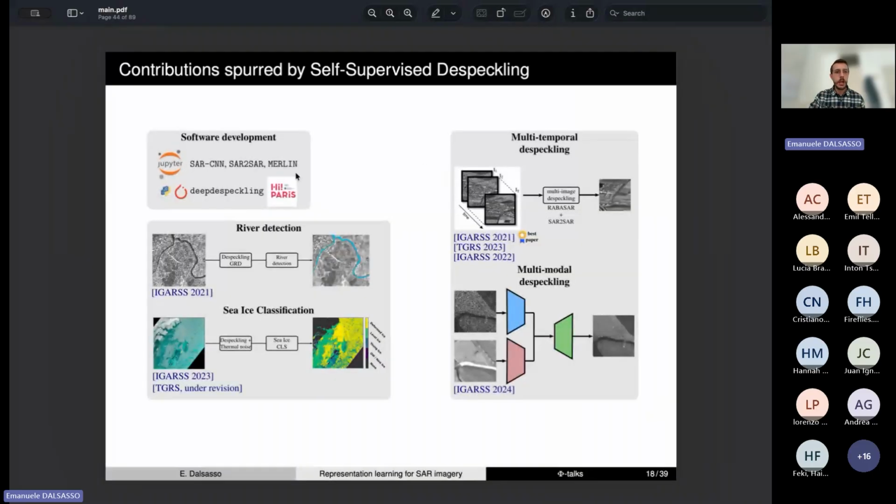So first of all, the algorithms that we developed are published as a Python library called deepdespeckling. Feel free to play with it and to apply our models on the data. Just be careful that each model is specific to a given sensor, so it has to be applied on that specific sensor.